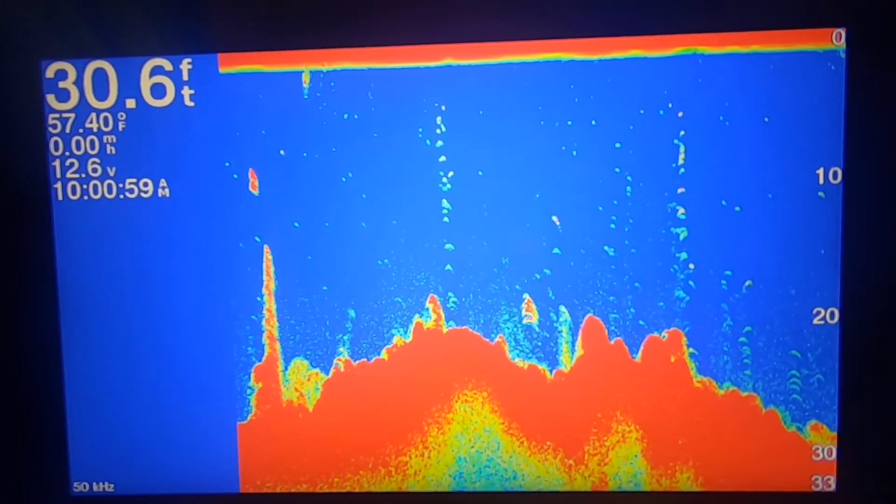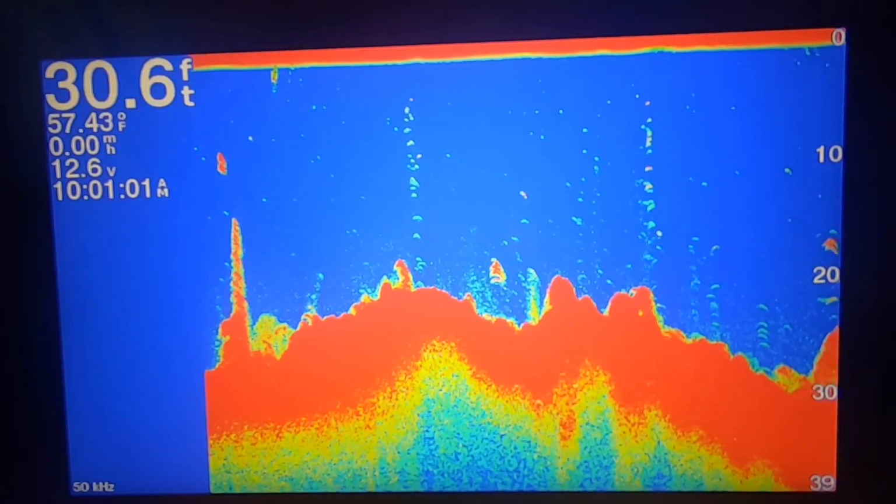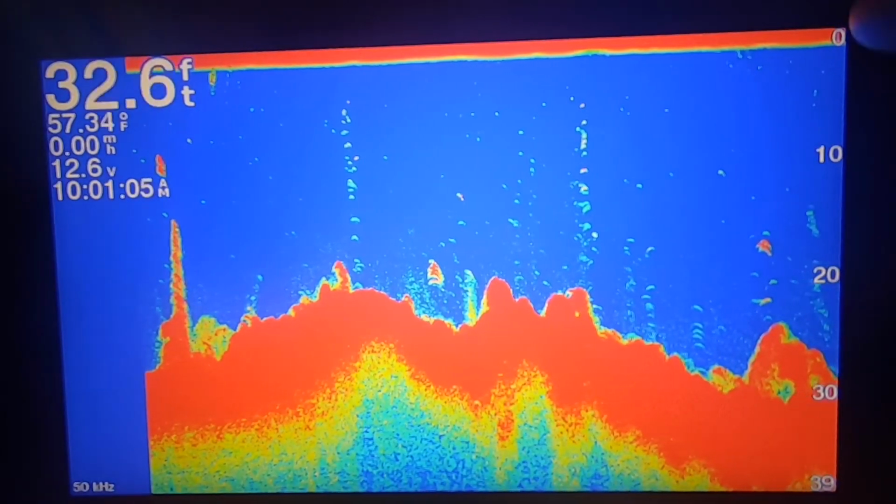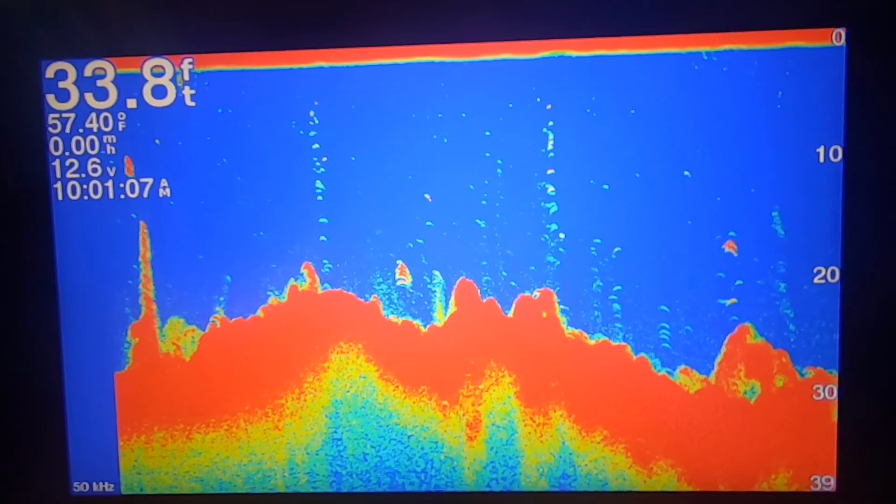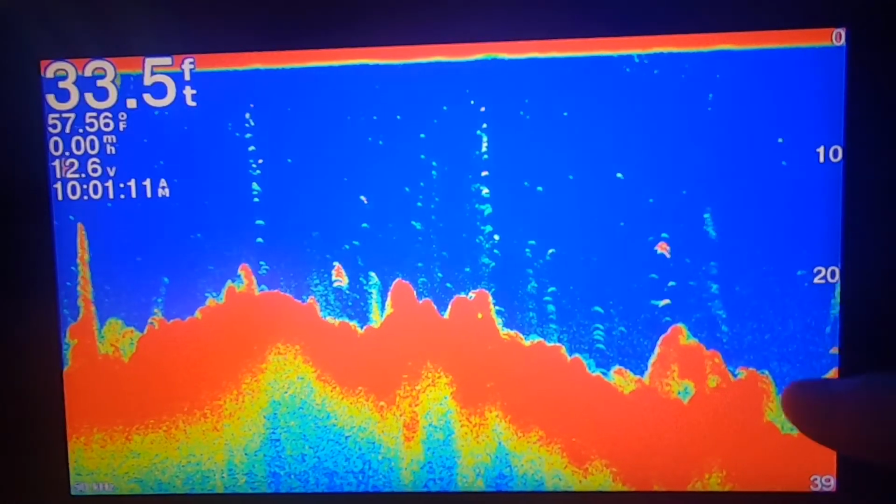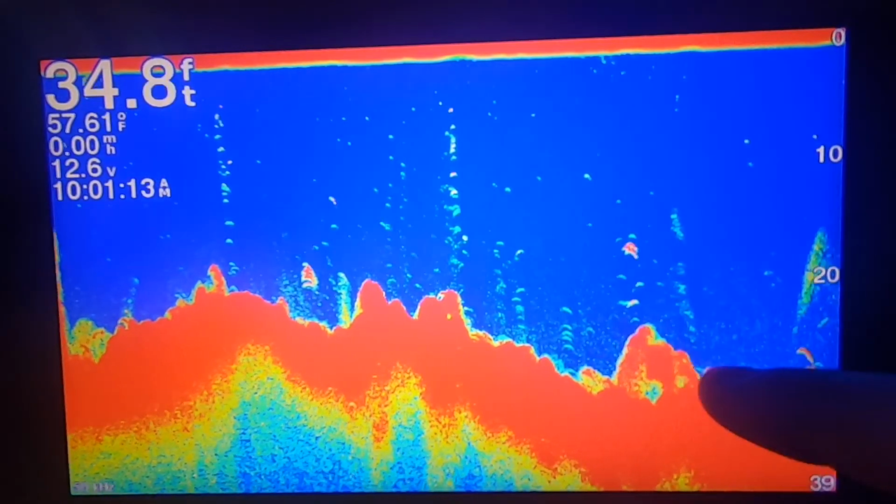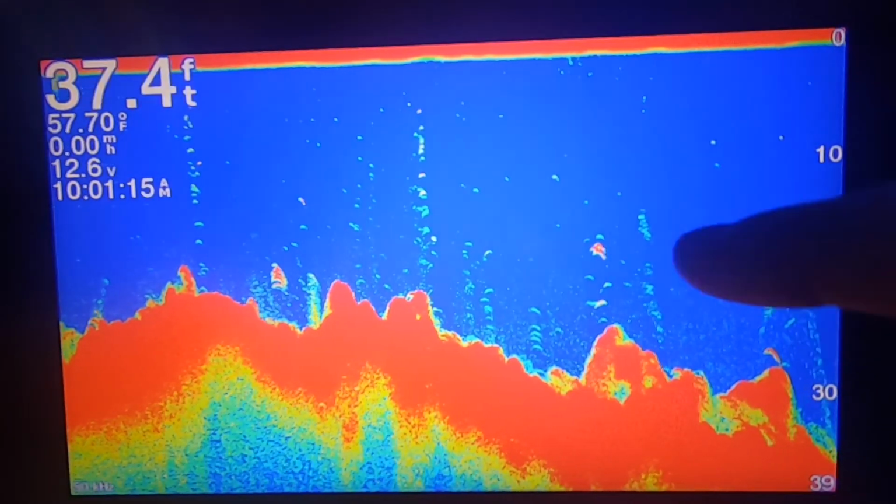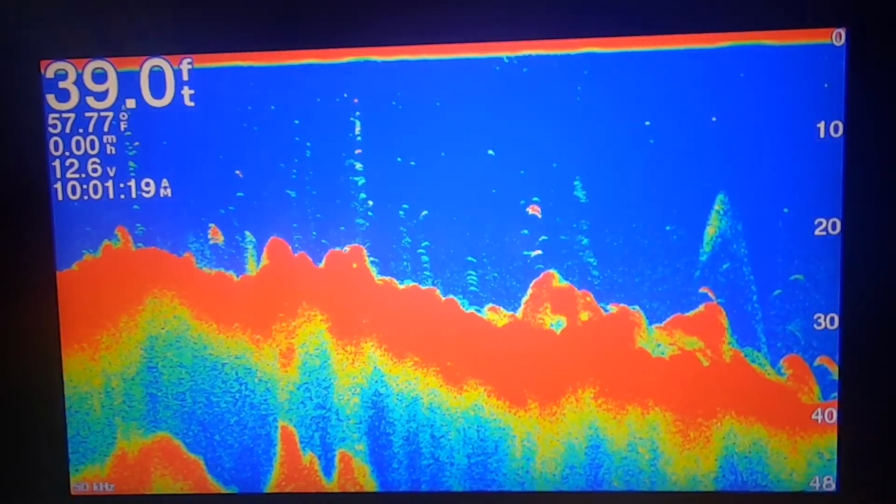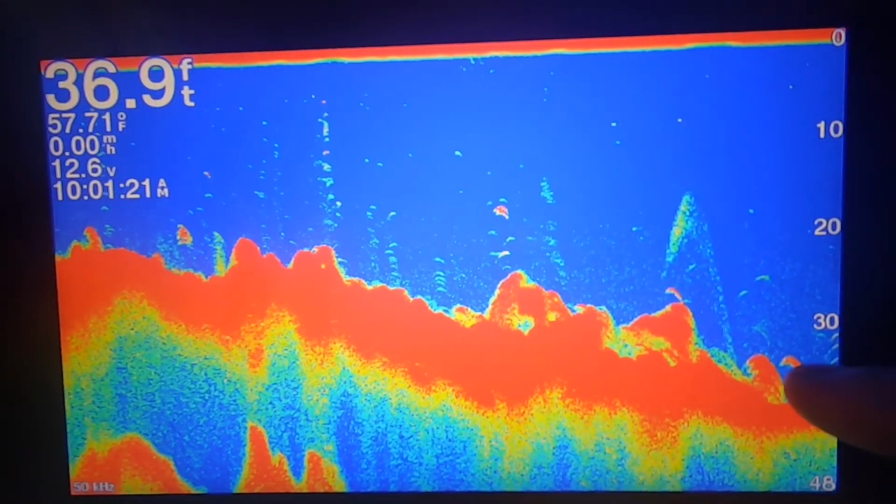How this works is there's a transducer on the boat, and it sends out a signal, and it bounces back and forth, up and down, and it picks up objects in the water. As it hits the bottom, it can read what the bottom looks like. These mustache-looking things that are red, those are fish. So on the sonar, this is what a fish looks like.